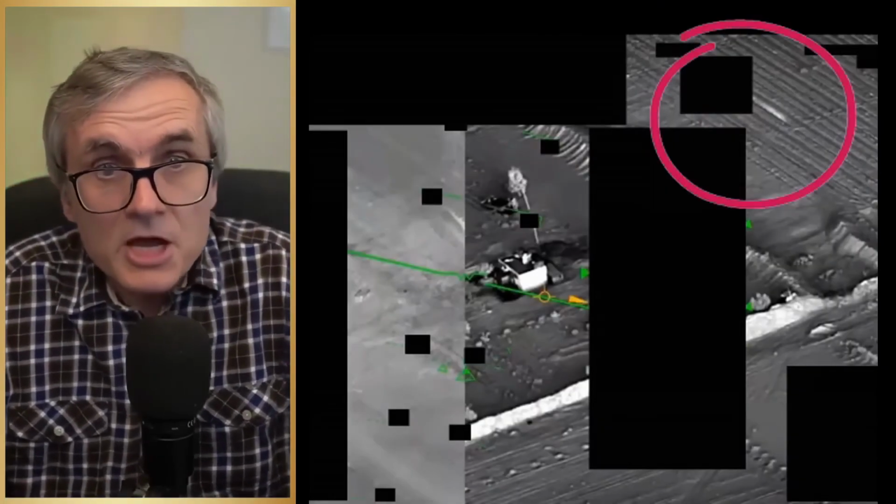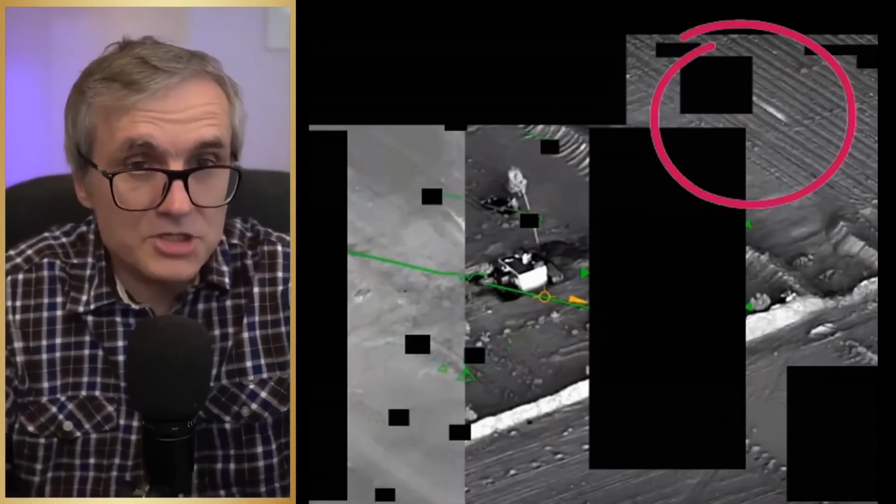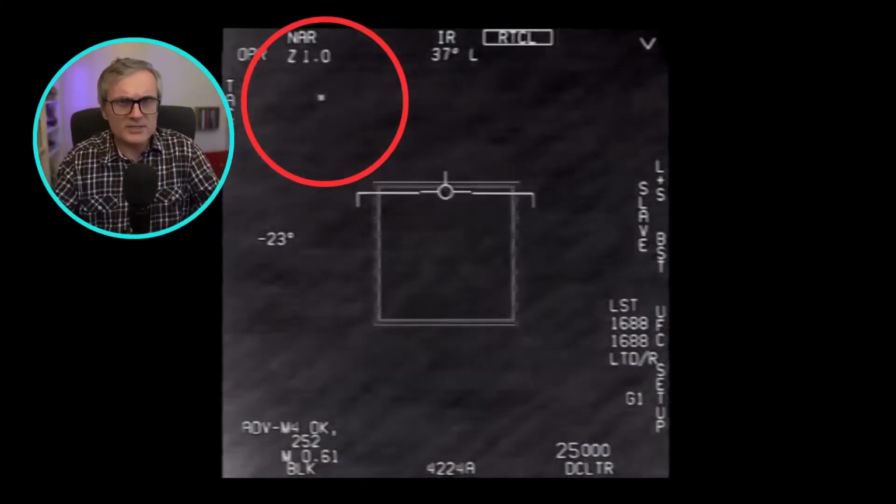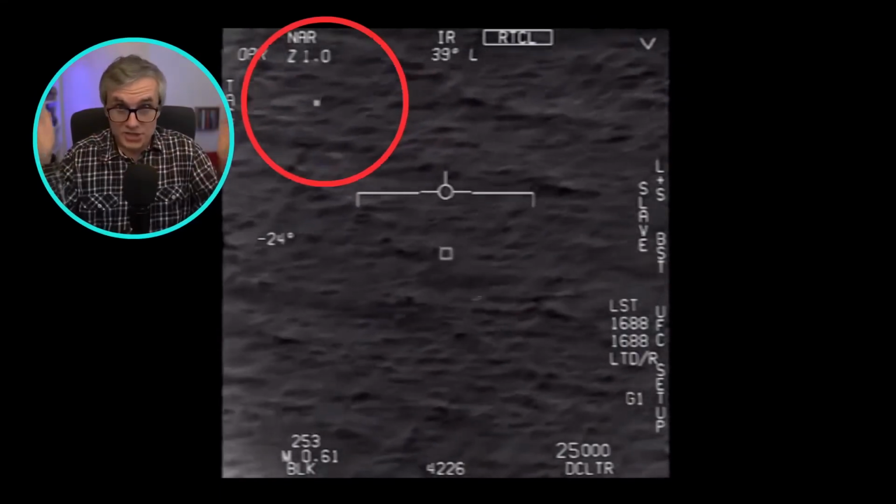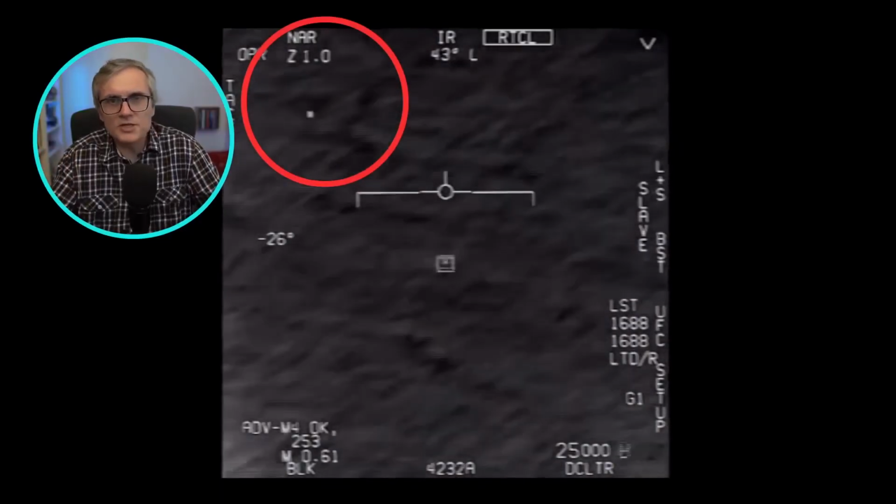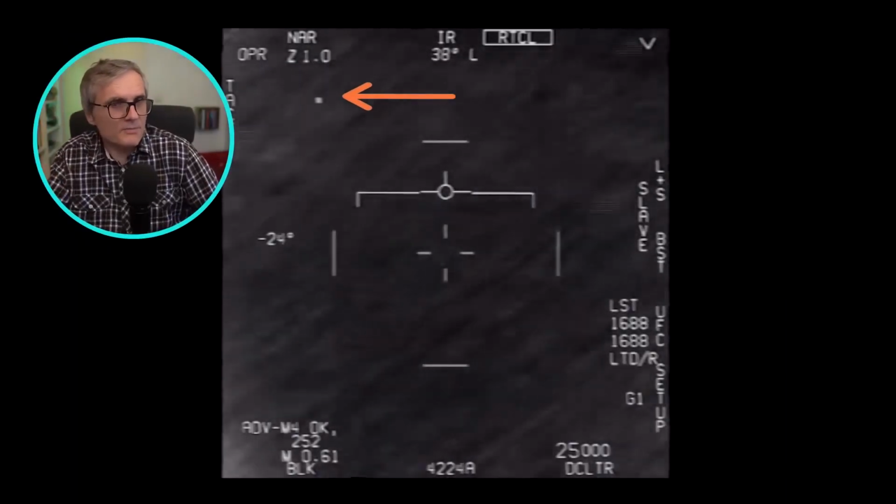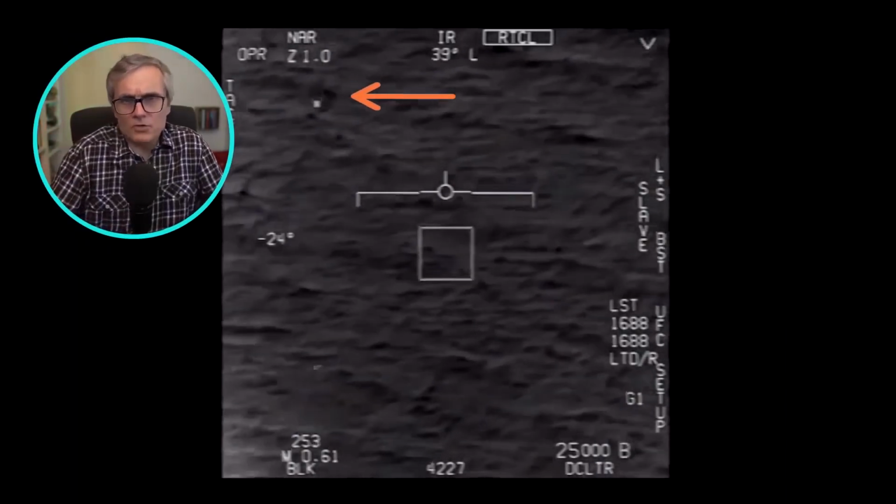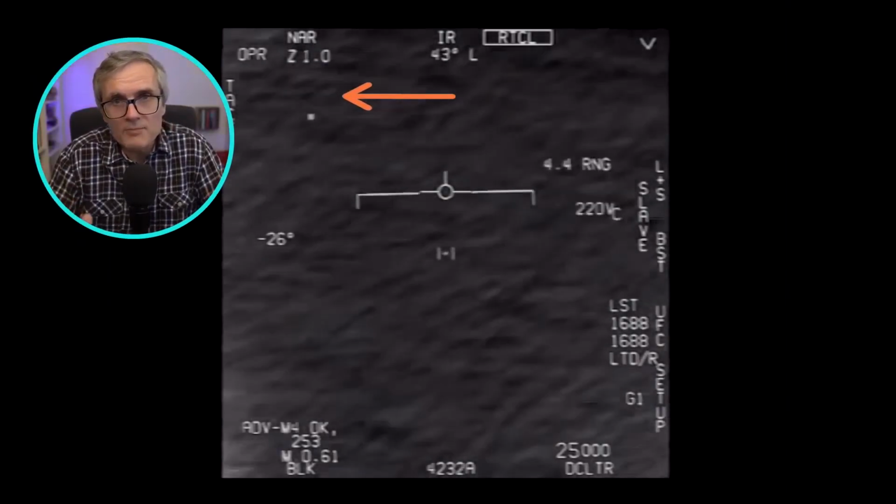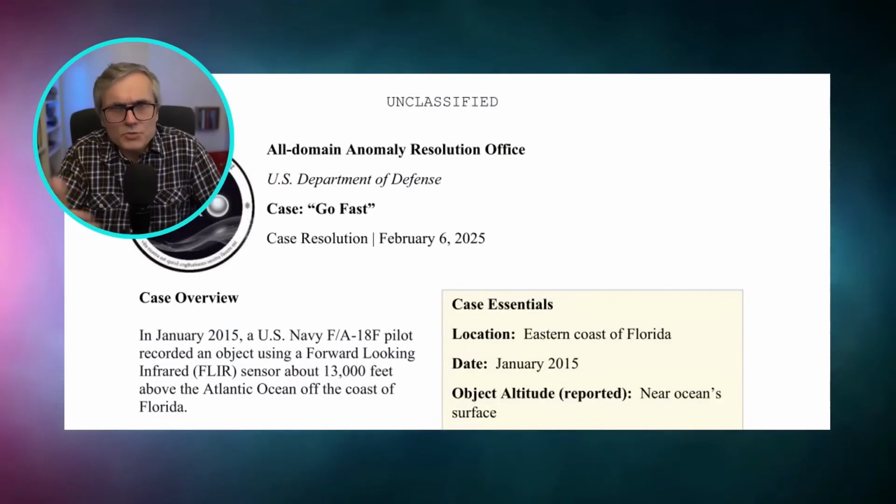And the speed we see is not always the real speed of the object, because it depends on the distance to it, but also on the movement of the camera. A good example is the go fast footage. The object seems to be moving extremely fast above the water. However, officials say that there is nothing unusual here, even though they don't identify what the object is, but they say the object is moving much slower. Parallax creates the illusion of high speed. The F-18 plane that was filming was moving quickly. The camera was looking at an angle, and the object seemed closer to the ocean than it actually was. So there's nothing unusual here, according to those who filmed it.